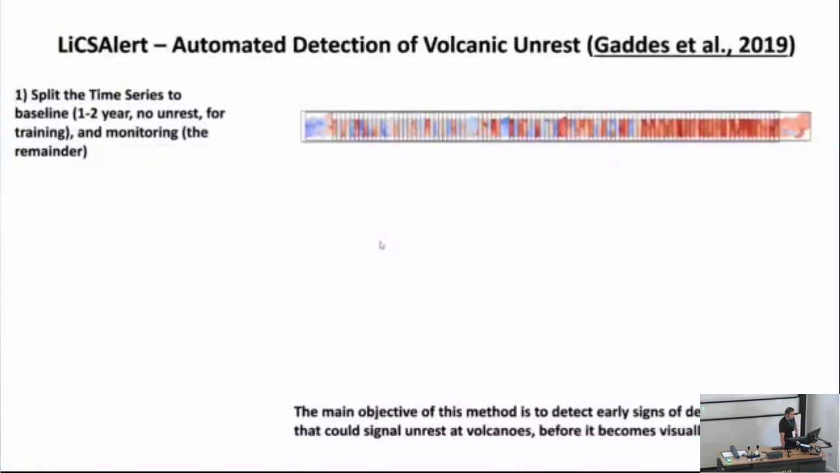And the next example is an algorithm which was developed by my colleague Matt Gaddes at the University of Leeds in COMET. And this is for automated detection of volcanic unrest. To do that, we again have a time series of interferograms.